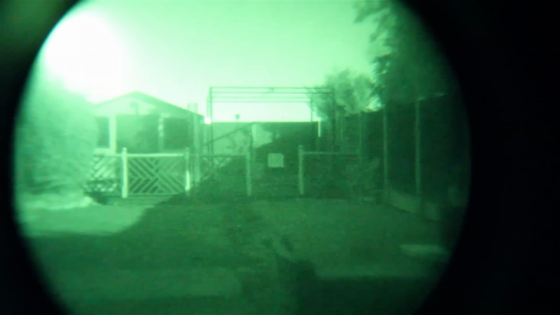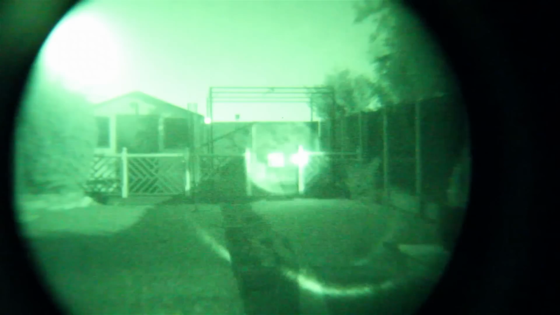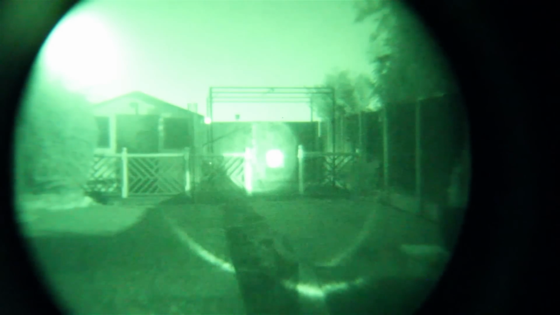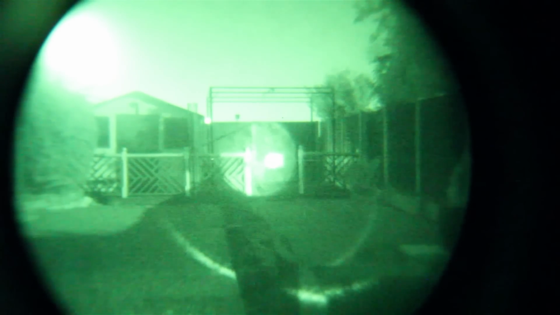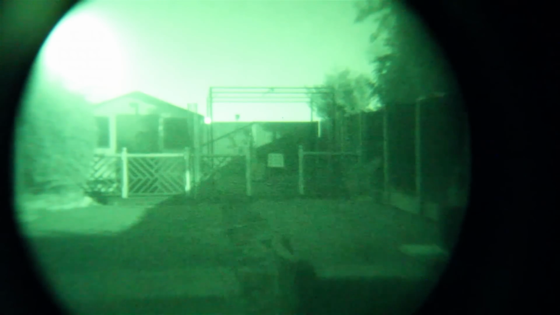The other option that you do have is to run the illuminator and the pointer at the same time, and I'm going to give you a quick example of that now. You can see the bright illuminator with the pointer just to the right hand side. You can set those. I haven't set the illuminator so that the pointer is exactly in the middle of it. As you can see, it's just slightly off to the right hand side. As I say, I don't particularly tend to use that all that much.